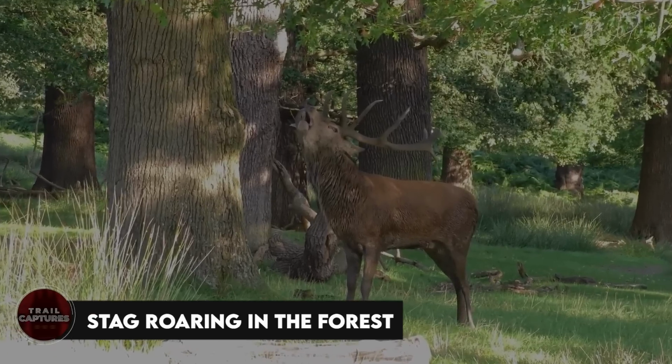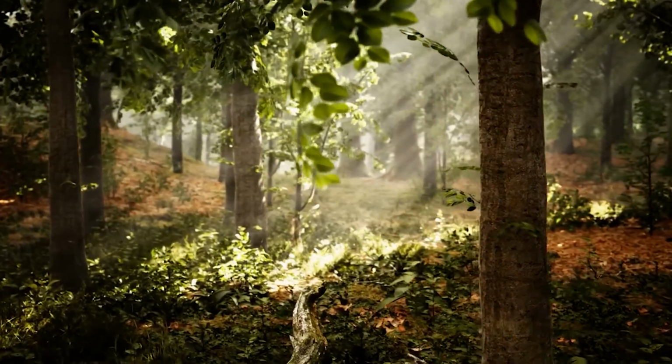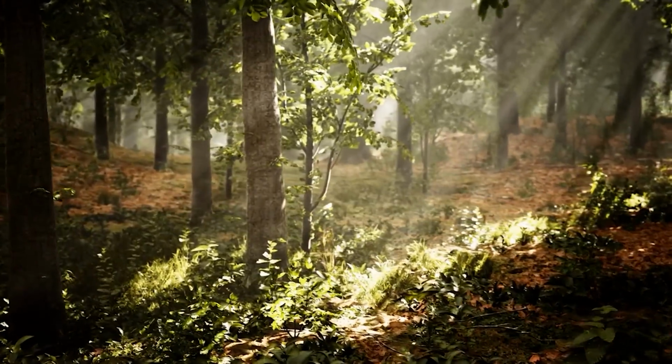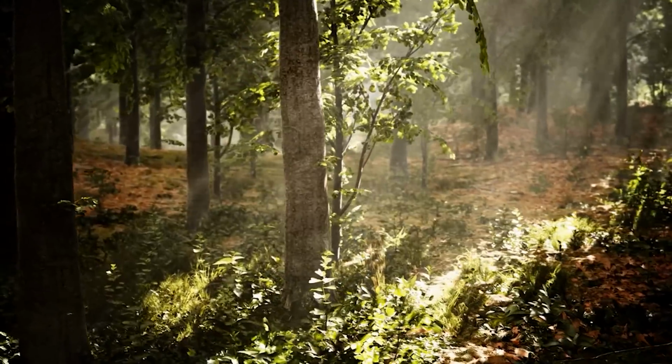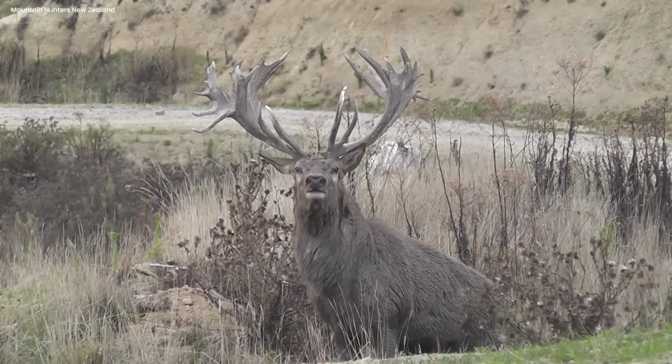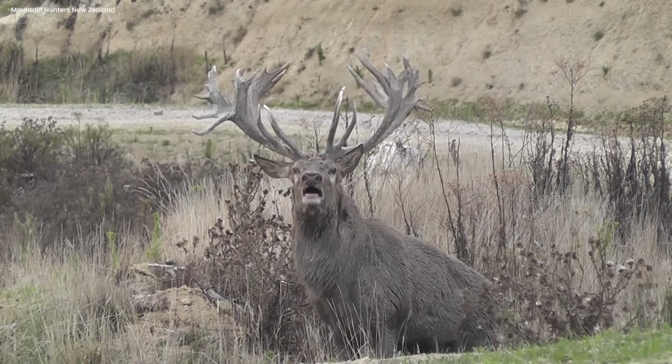Stag roaring in the forest. In a quiet forest, when the sun was shining, something amazing happened. A loud roar echoed through the trees, breaking the peaceful day. It was a stag, a big deer with huge antlers making a strong sound.